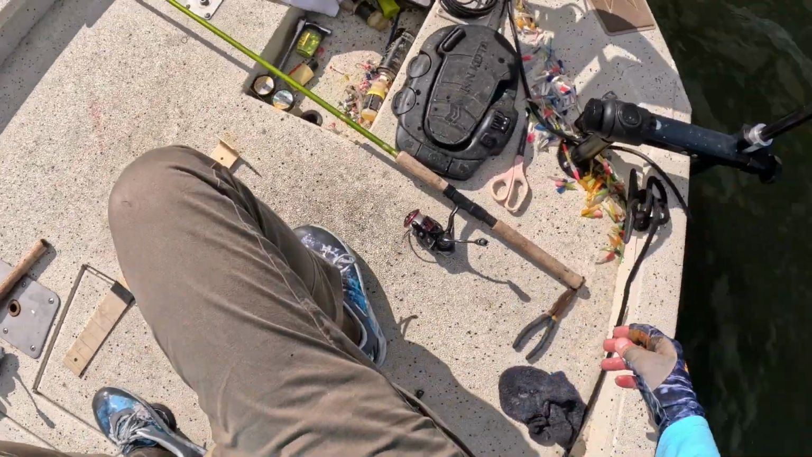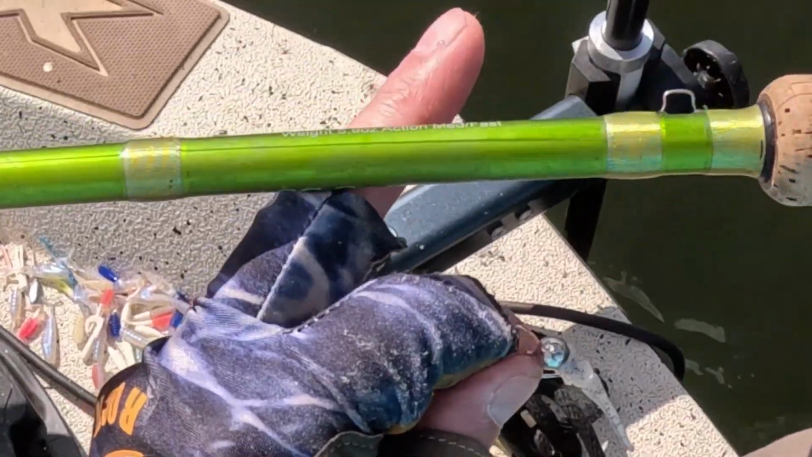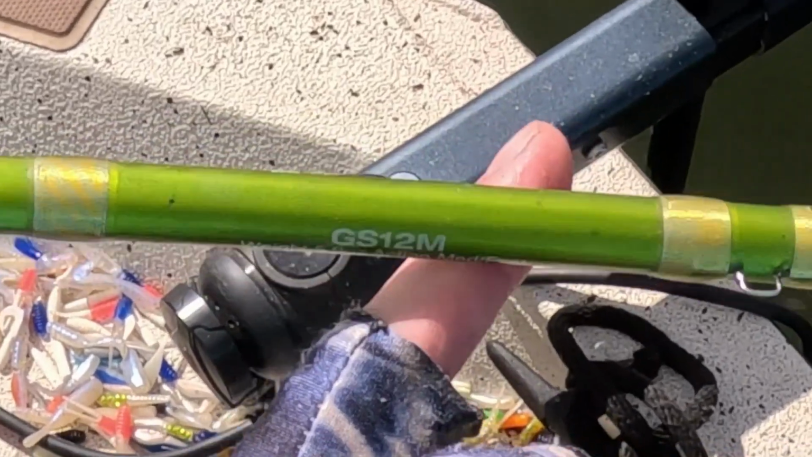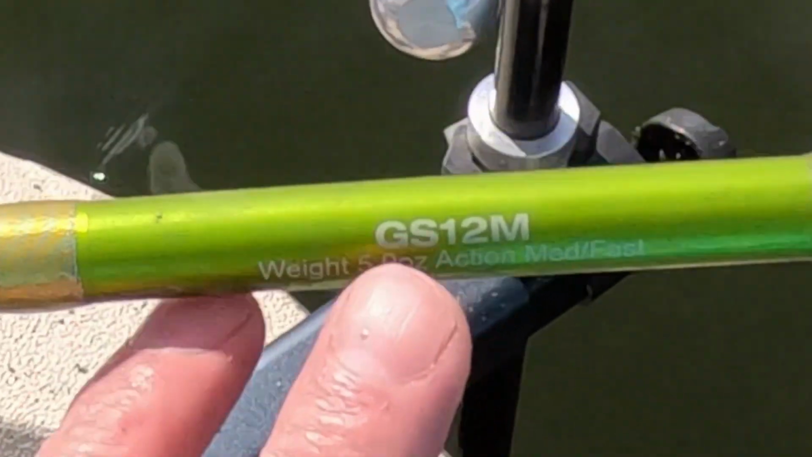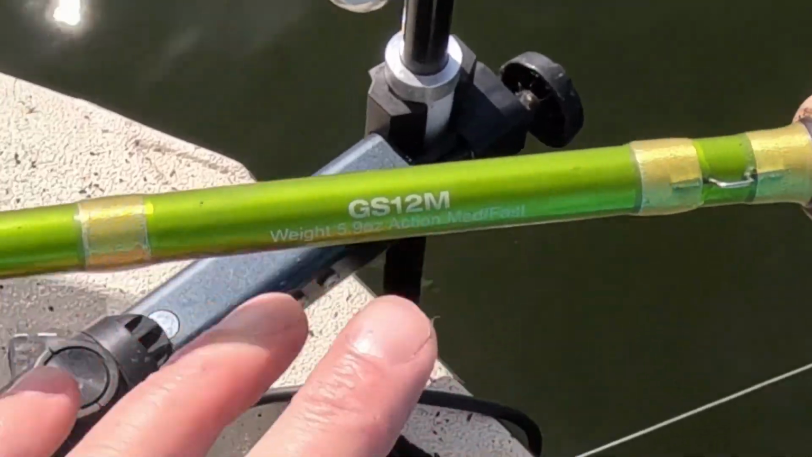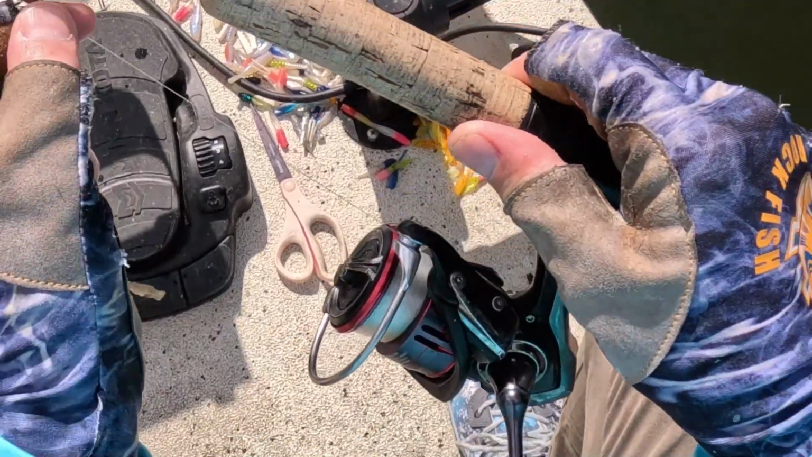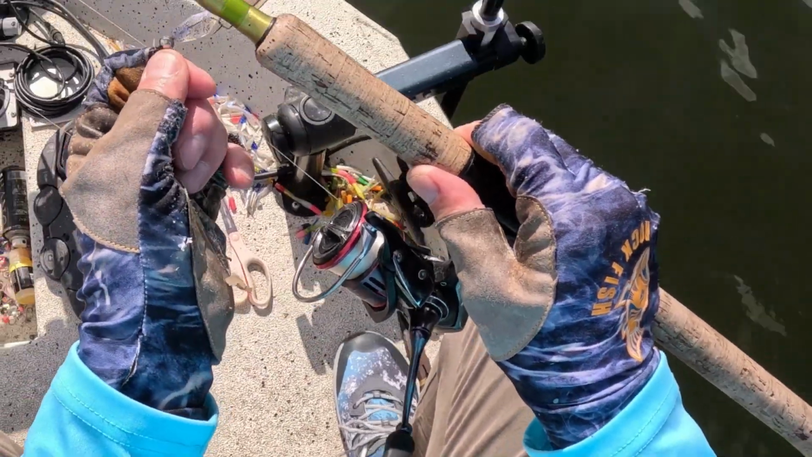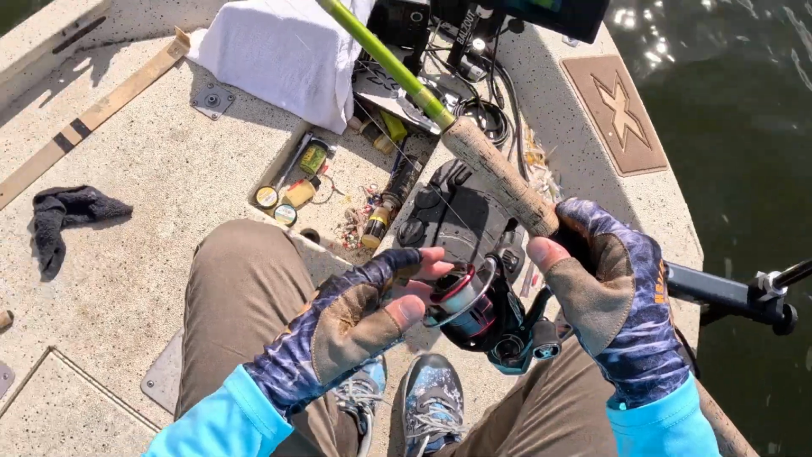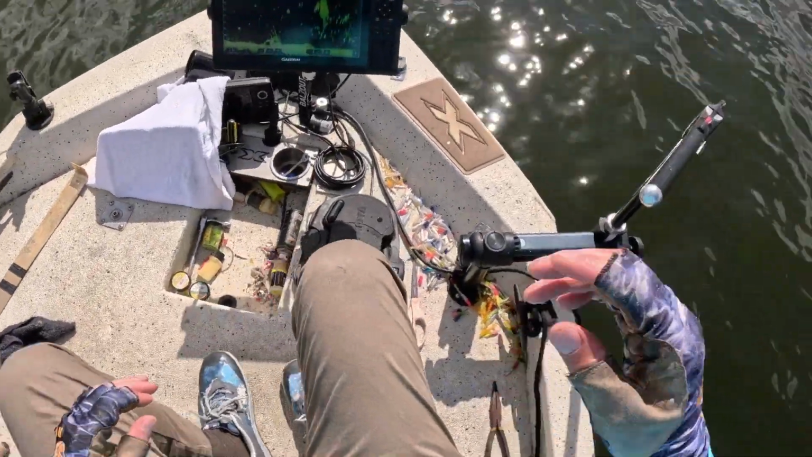That's it. We're done. This is a 12-foot ACC crappie stick. I use this one. That's the model. It's the GS12M, I believe. It's a Daiwa Fuego 2500 series. I either use the 10-foot or the 12-foot ACC crappie sticks. And we are calling it a day.